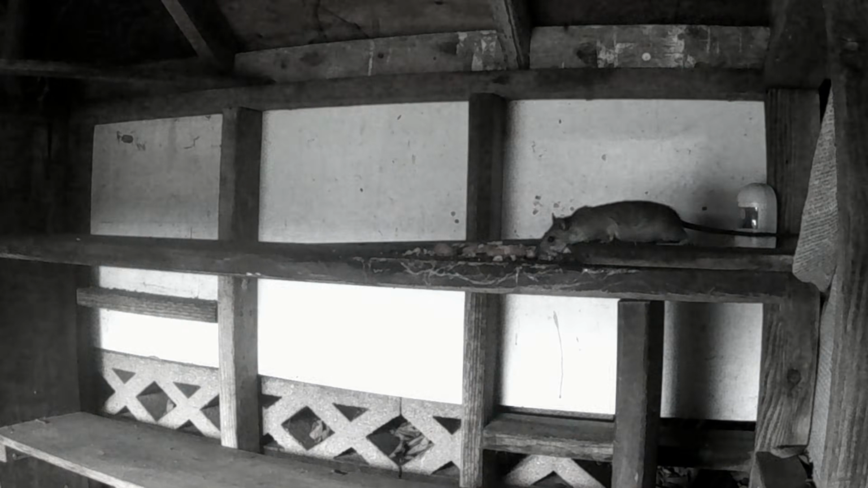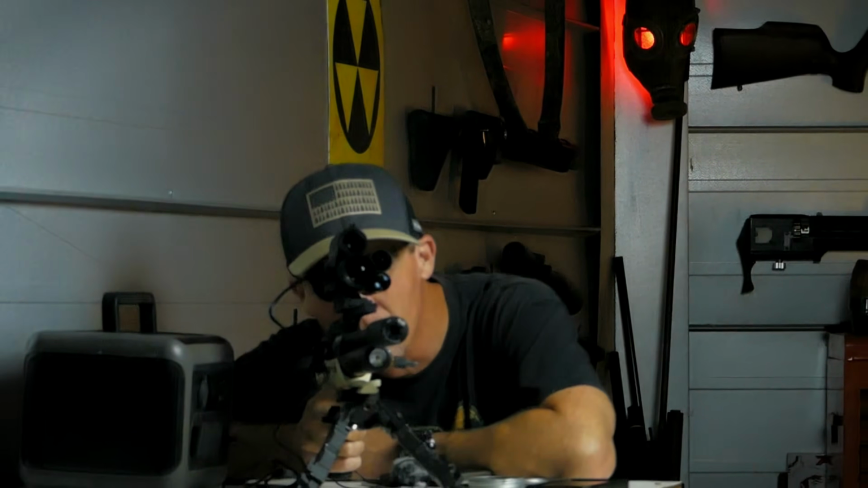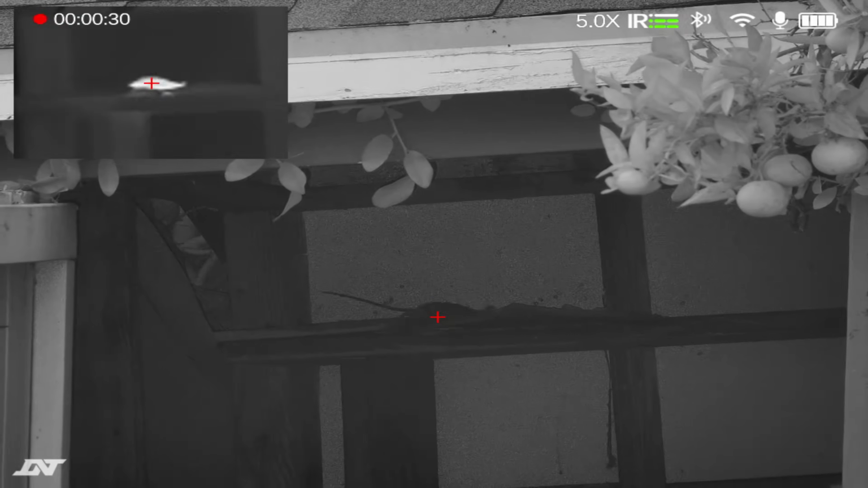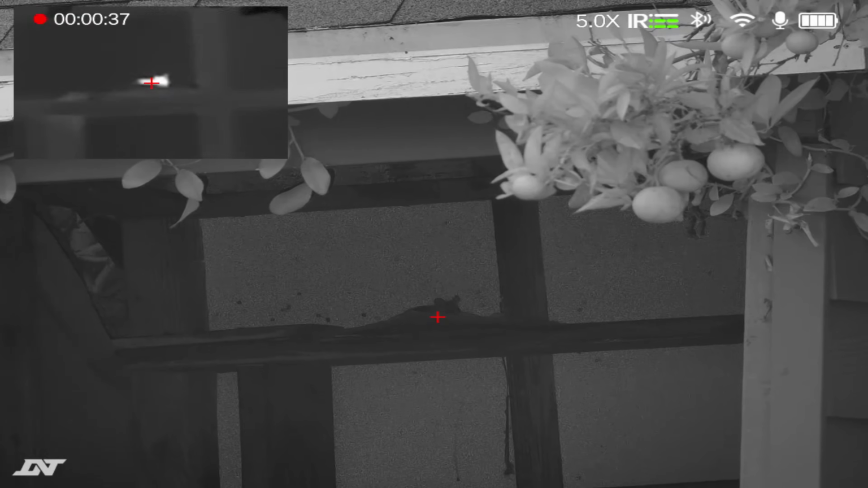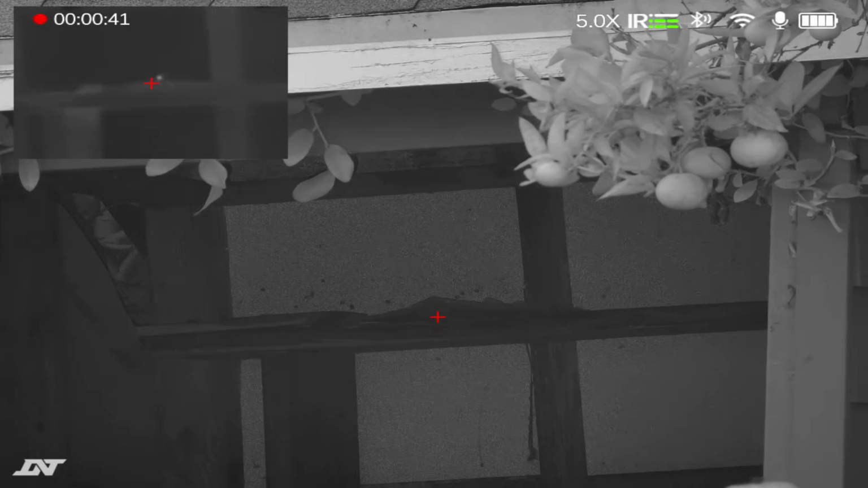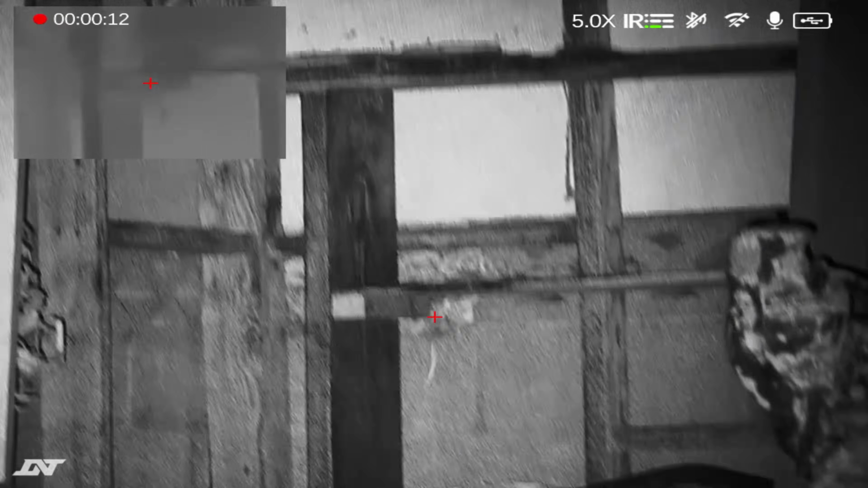The rats do come in on a nightly basis, usually as soon as the sun goes down. They come in from the left and right side of my storage building. I do have neighbors that have chickens, and I think that's really the main source as to why we see so many rats back here. And I also use a ding-donger, which is a remote driveway alarm, which alerts me and lets me know when there's a rat moving along that shelf.